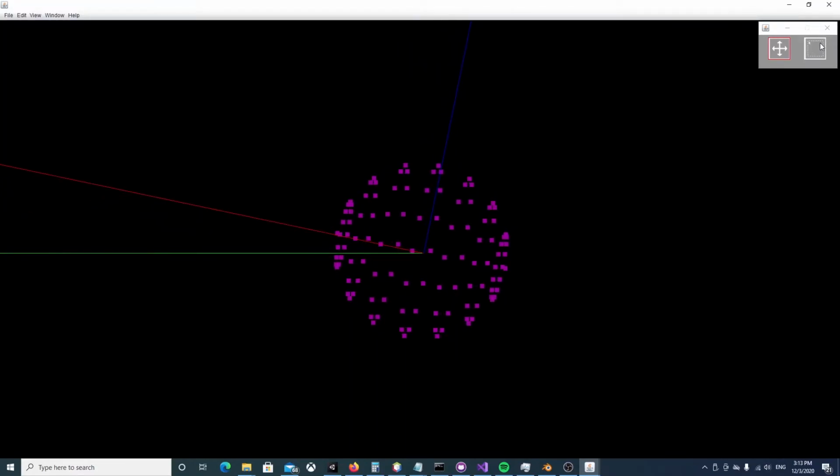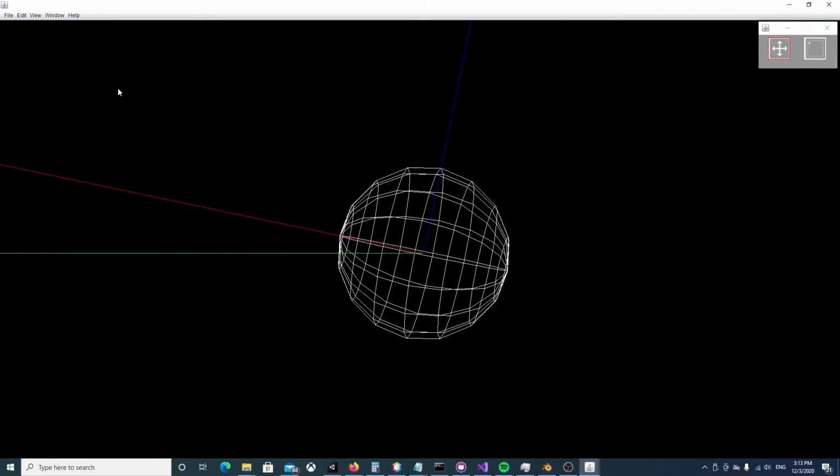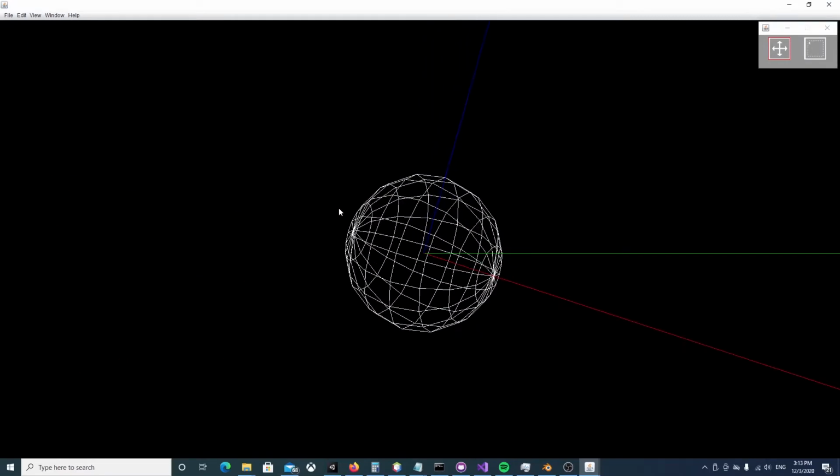Now I'm going to show the select tool. Actually, before I show the select tool, I'm going to show the full shape here in the wireframe view. So that's what it looks like in the wireframe view.